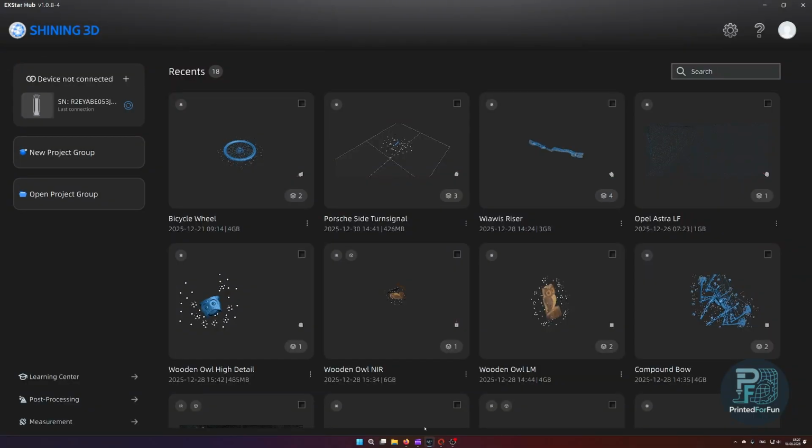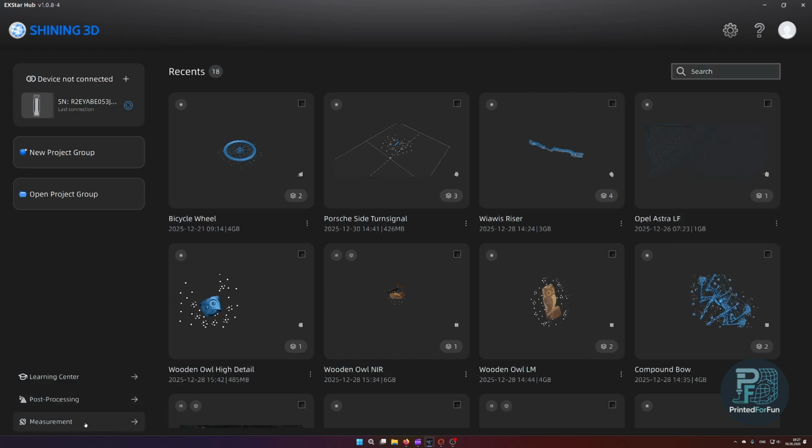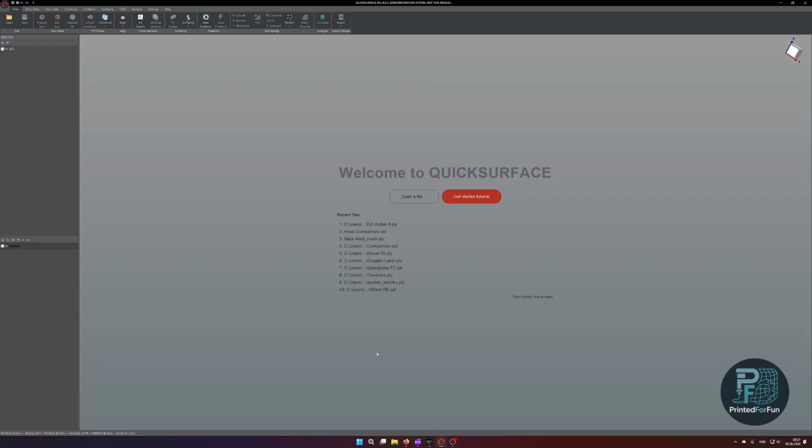So the difference: Exstar Hub is free to use and included with the scanners. If you have them, you can also just download the scanning software and use the post-processing measurement functionality. I'm not even logged in at the current point, and I can still use these functionalities. Whereas Quicksurface is paid software.